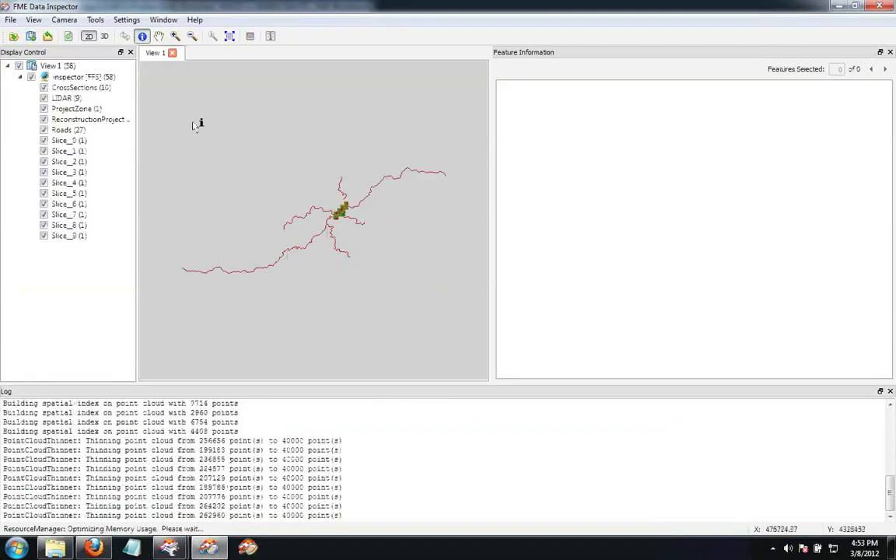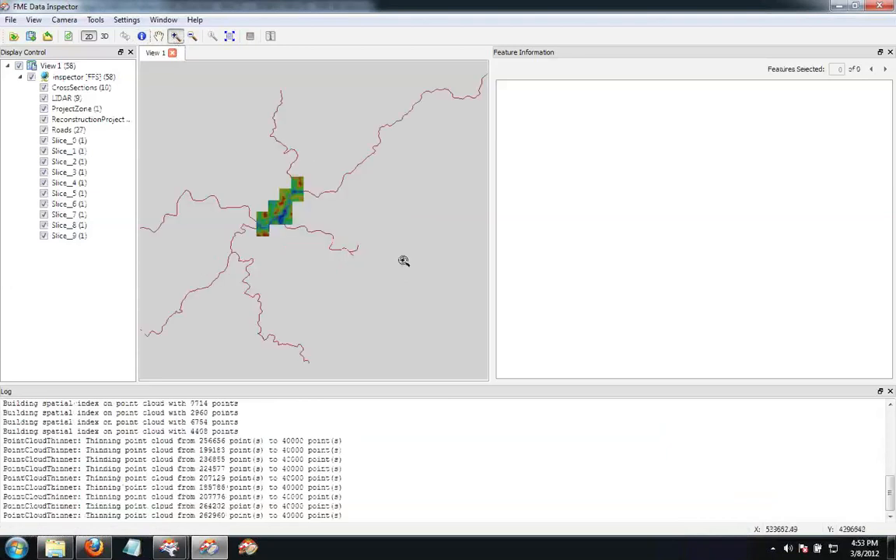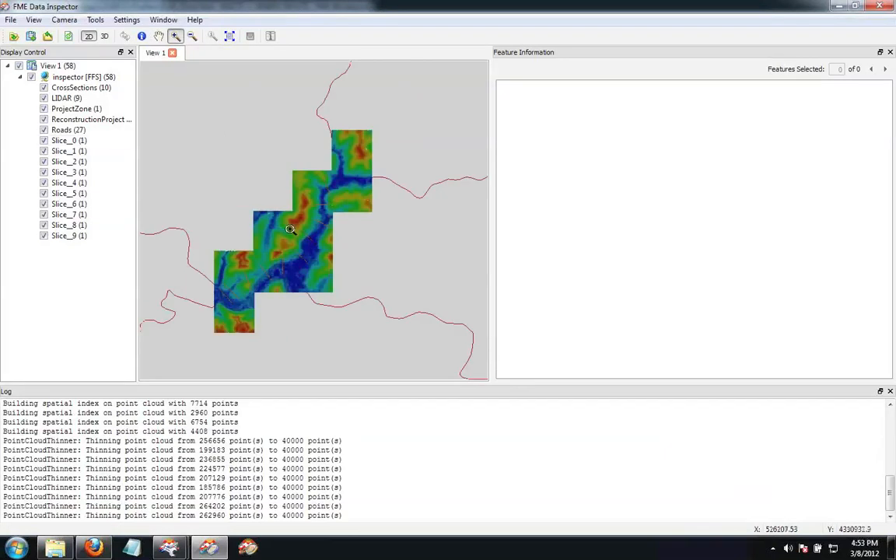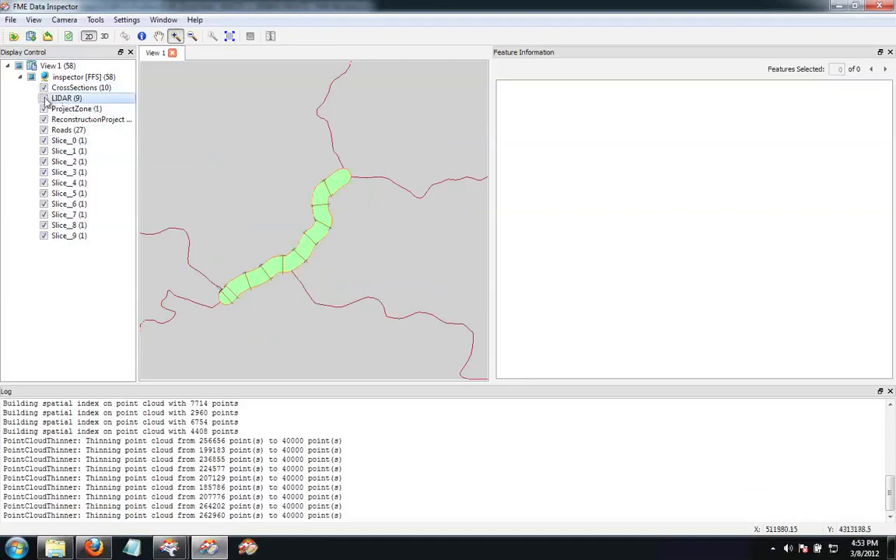Right. So we end up with this example here. Let's just try to zoom in a couple of times. There we go. And if I start turning things off, let's turn off the original LiDAR, and we'll turn off the project zone. Oh, we start to see those profiles starting to appear. We can turn off and on the roads. This is the reconstruction project Dmitry was mentioning.